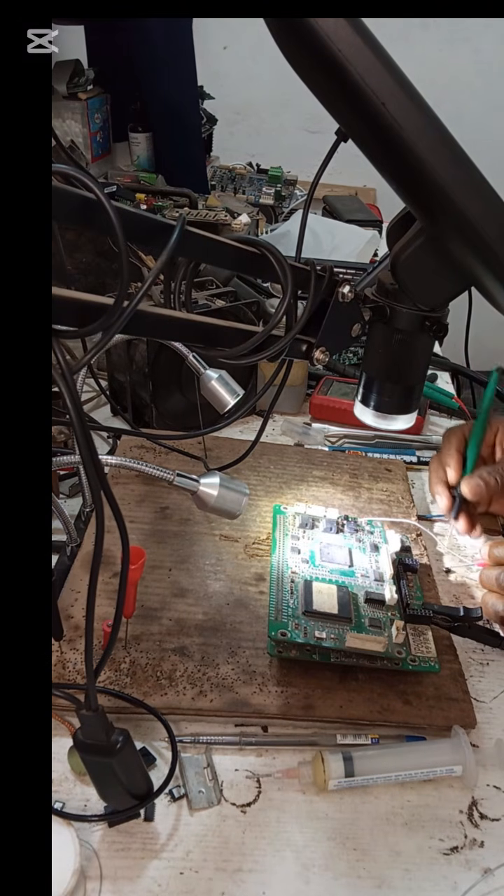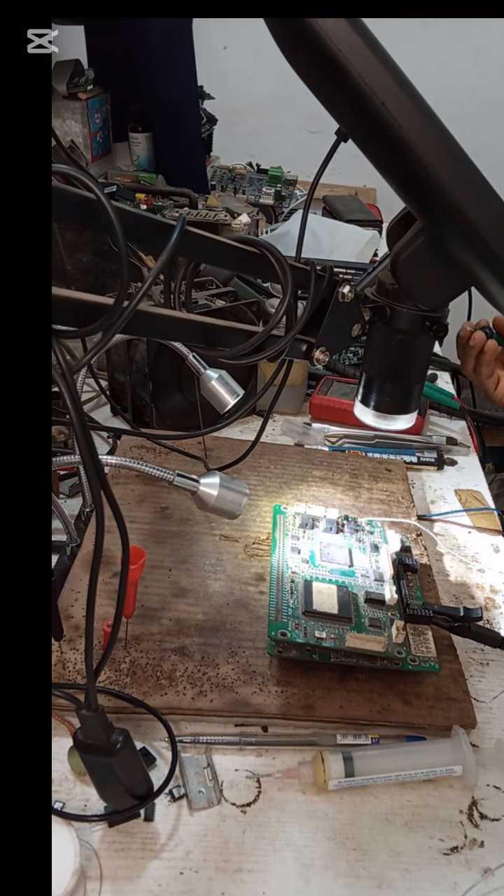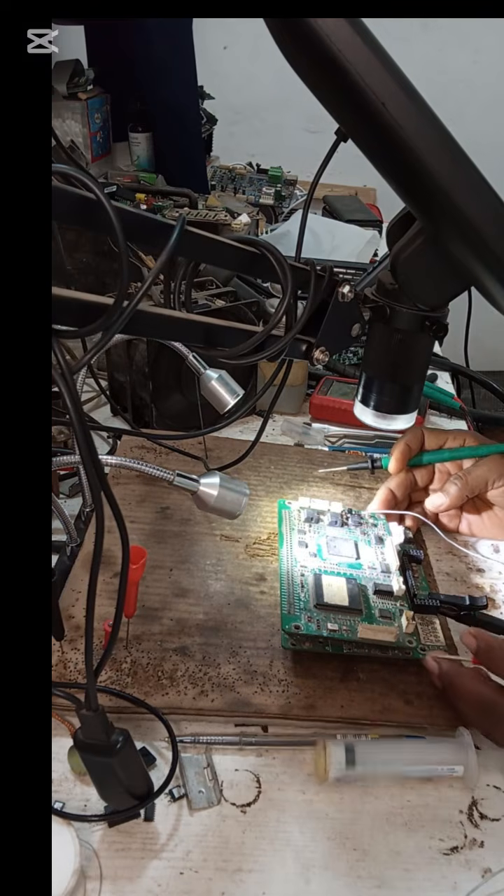Even this one I remove. Let me test it and see. Where is it? Nowhere to be found again. Nowhere to be found. That's why when we are dealing with a component like that, we need to be careful.